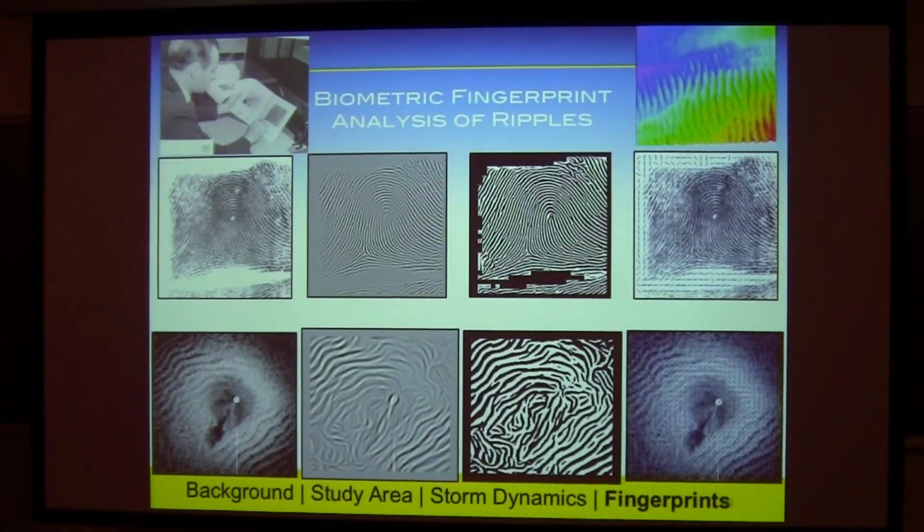So I really want to understand these ripples and bed forms, and a couple of years ago, I was inspired by some work that one of Larry Mayer's students, Janice Felsenberger, was doing. She was looking at ripples inside larger tidal bed forms inside Portsmouth Harbor, using some techniques looking at fingerprint analysis.